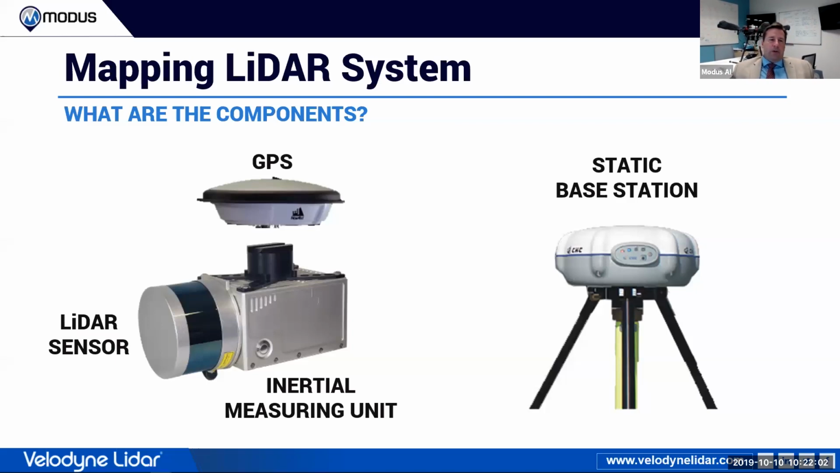I think most people understand that you need a GPS for the location of this, and you need the sensor, but really the heart of what makes this technology viable is the inertial measurement unit and the quality of the inertial measurement unit.